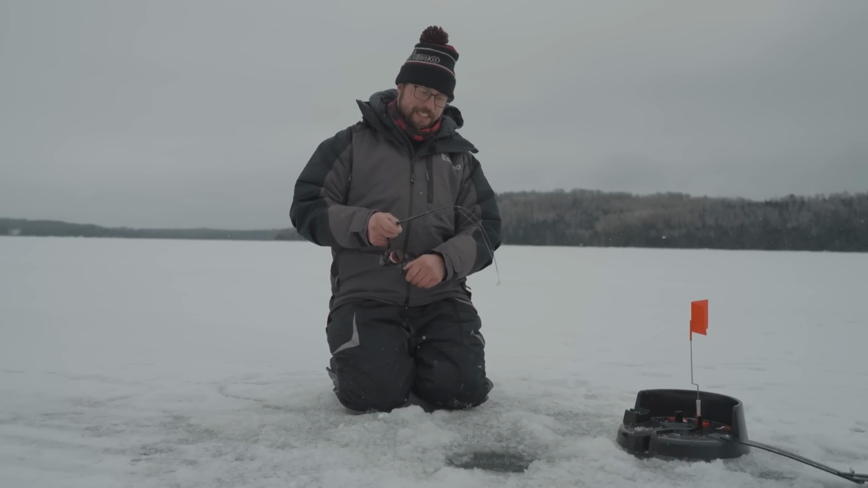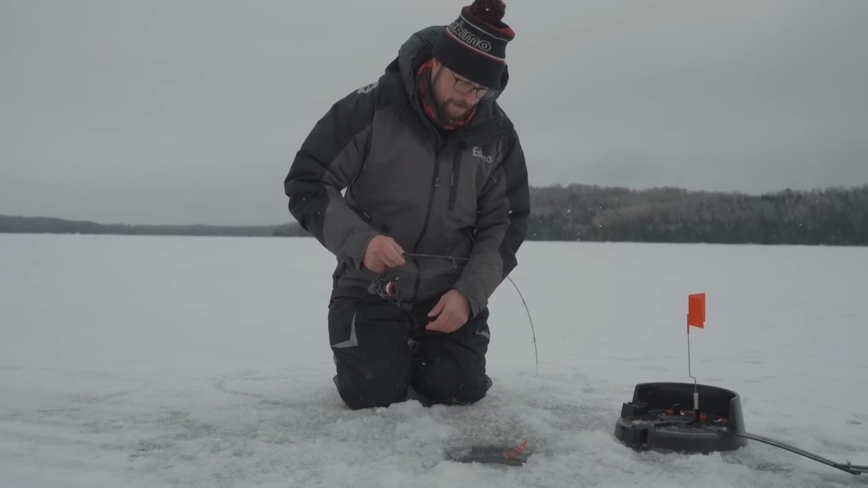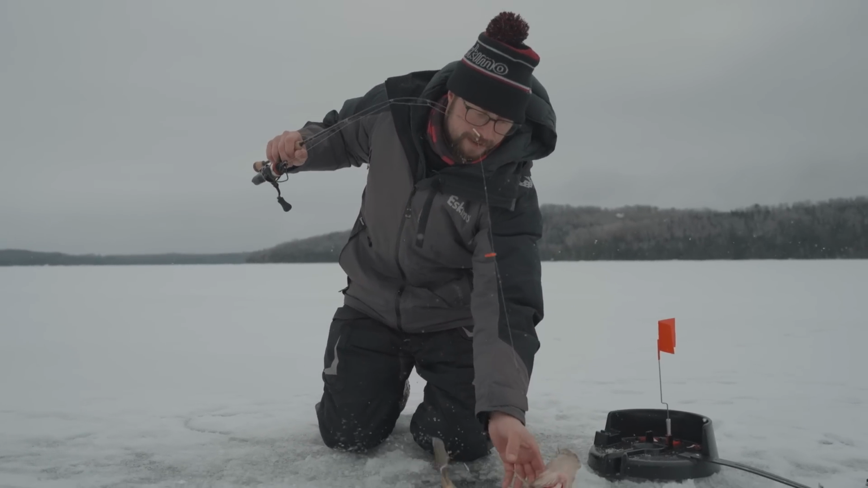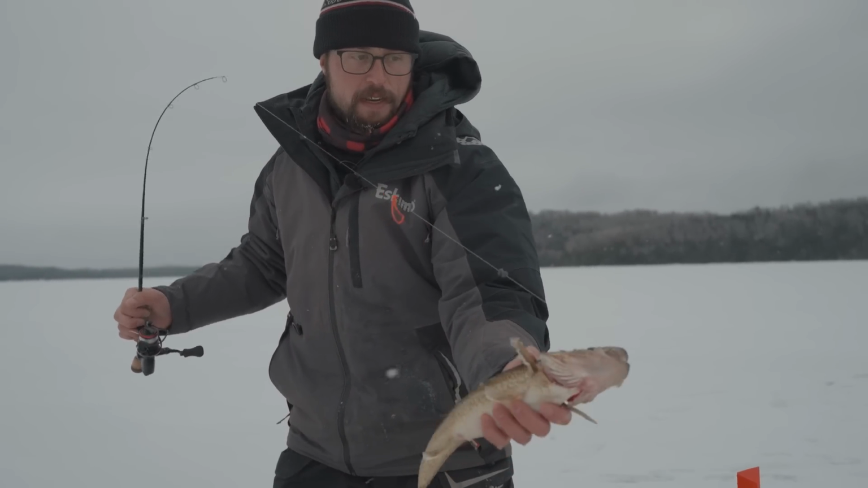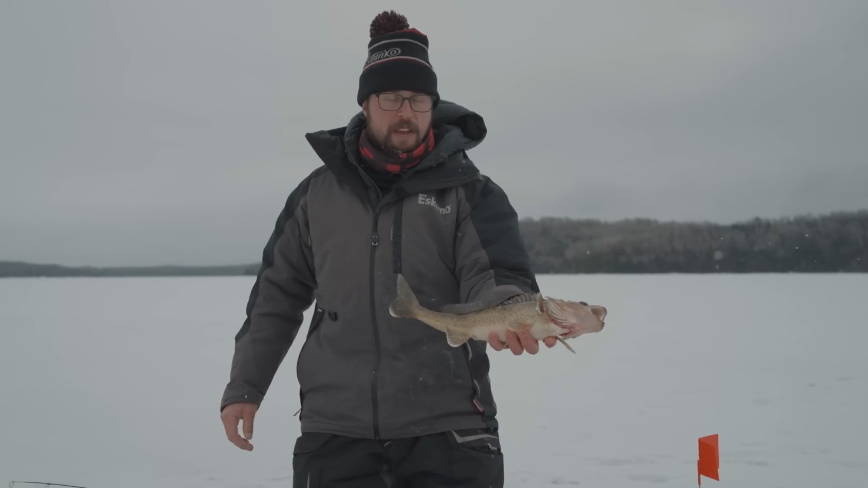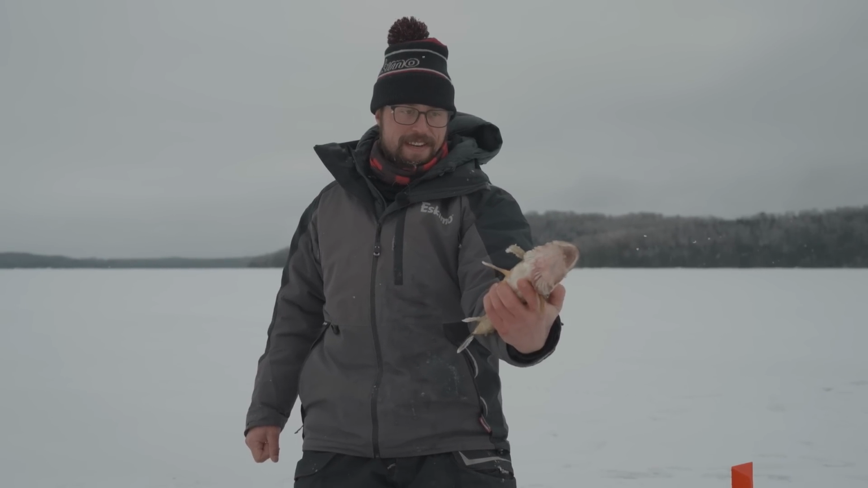Such tough ice conditions this year all throughout November, December. We just haven't been able to chase them, but now that January's here, we're able to get out here and catch some truly incredible walleyes. Another nice 18, 19 incher. That's gonna be perfect for a fish fry. We'll keep him on the ice, rebait, and get back down there.